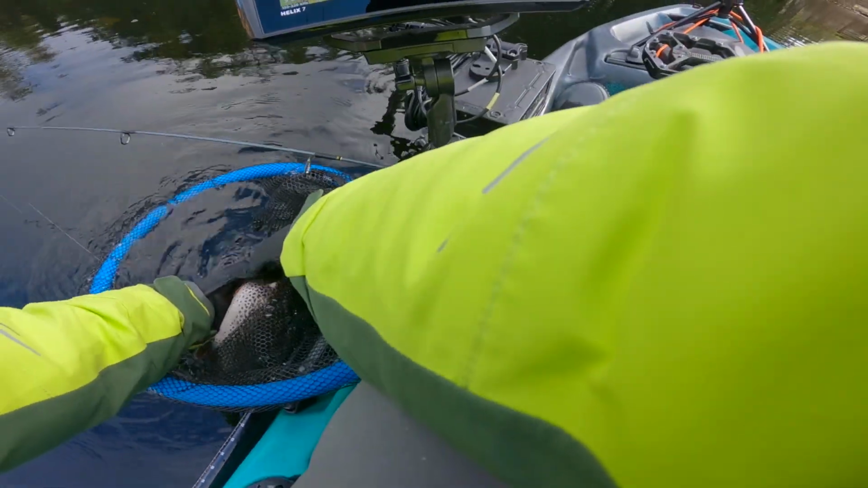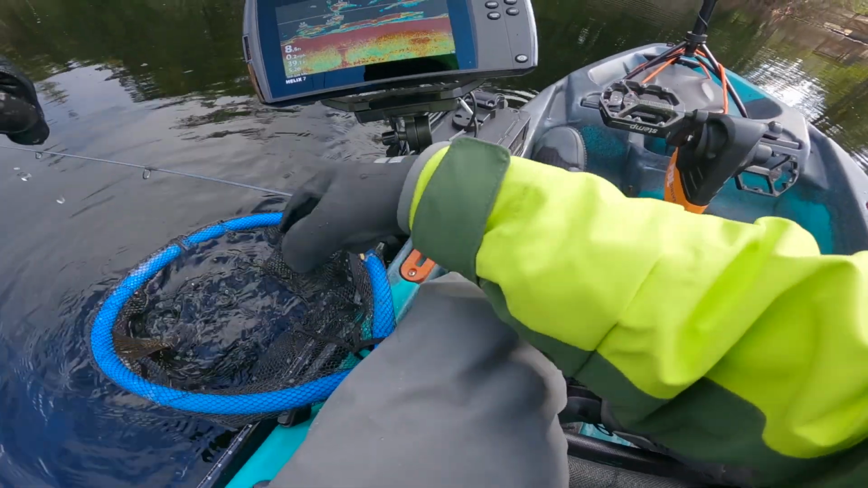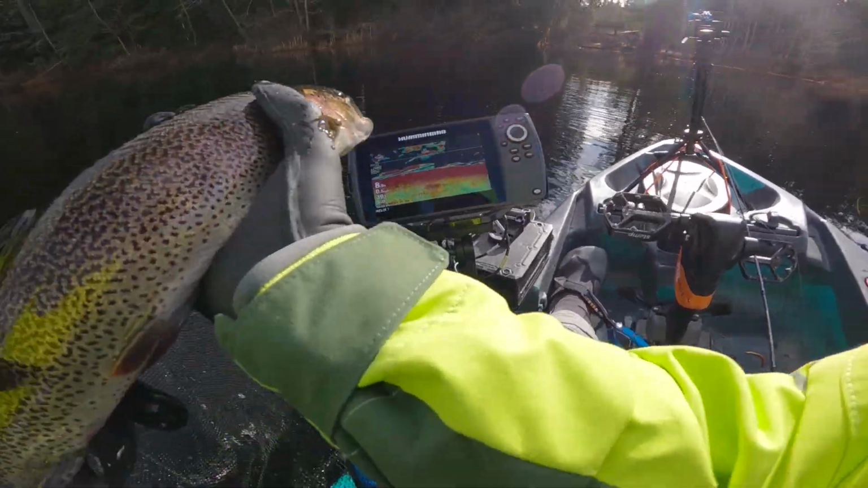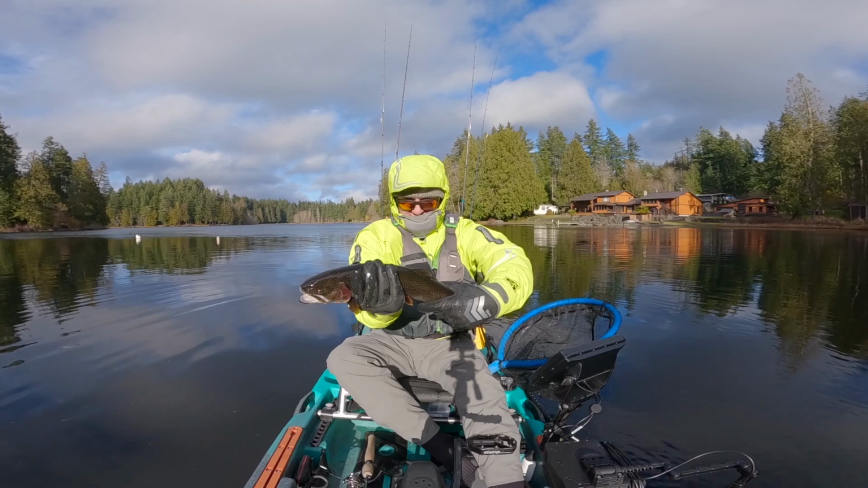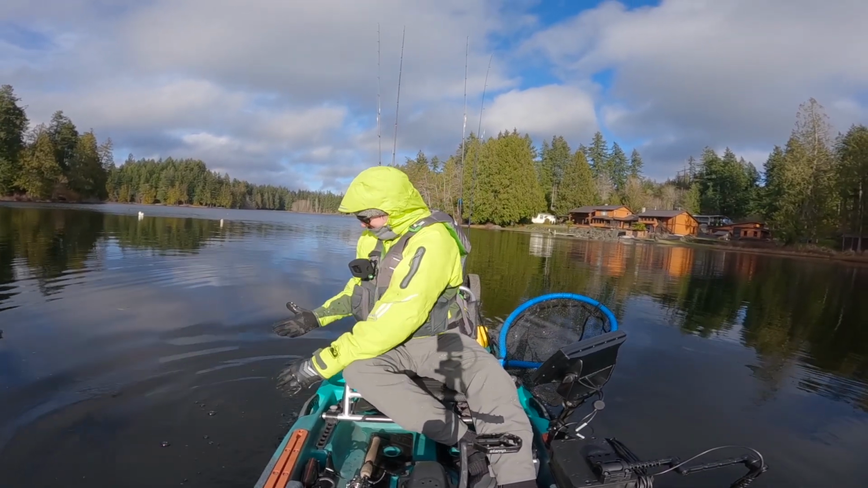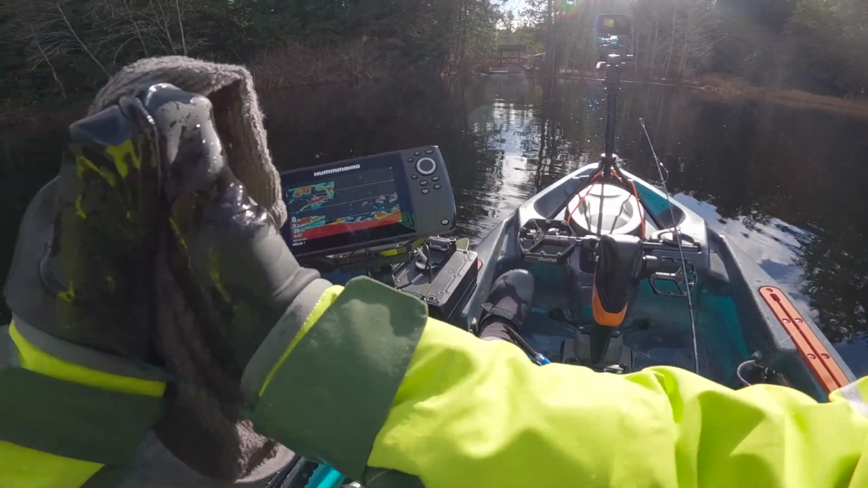Alright, well, I gotta hold this guy up. It's so huge. Look at the size of that one. Back you go. Definitely the biggest one I've ever caught in the lake. That is crazy.